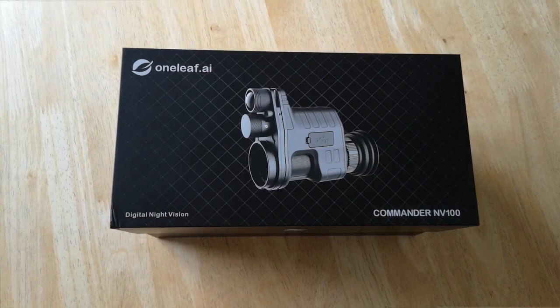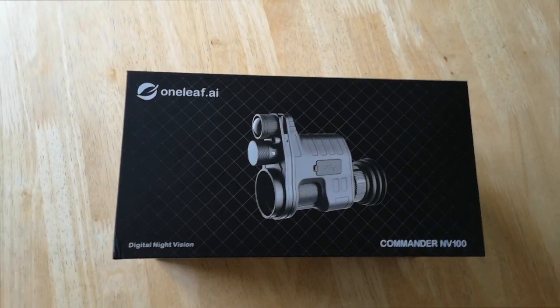I've used similar things to this before. It looks very similar to the PAR 007. I've used them, and so hopefully we'll get a good review and see how it goes. I'll start off with opening the box and showing you what's inside it. Okay, let's see what we get in the box.